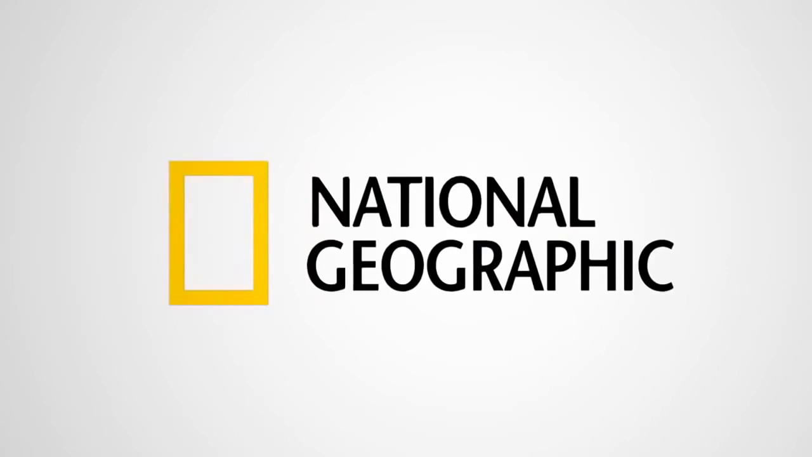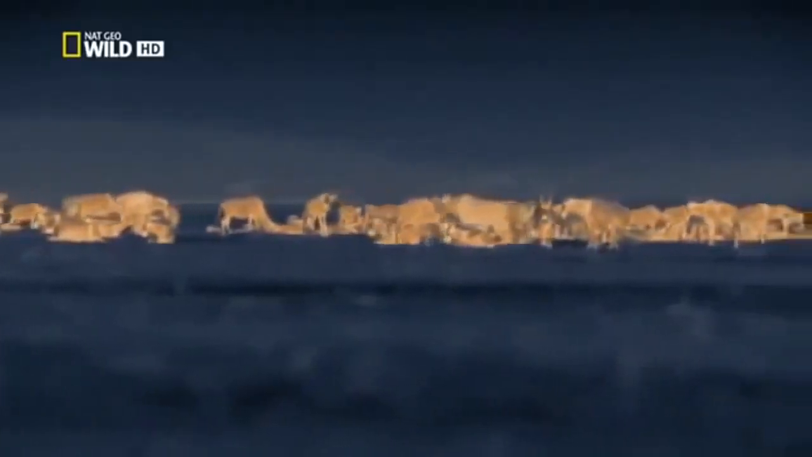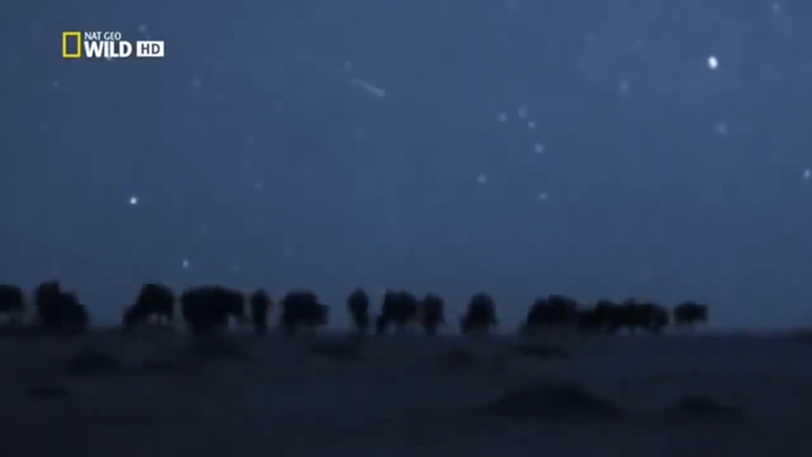The wildebeest relax, unsuspecting. To the lioness, the wildebeest are silhouettes against the stars. But to the wildebeest, 60 meters away, she is completely invisible.